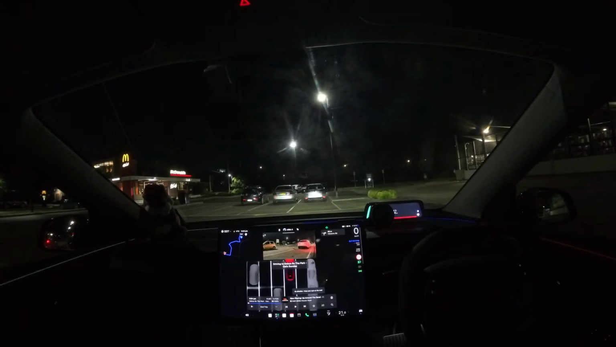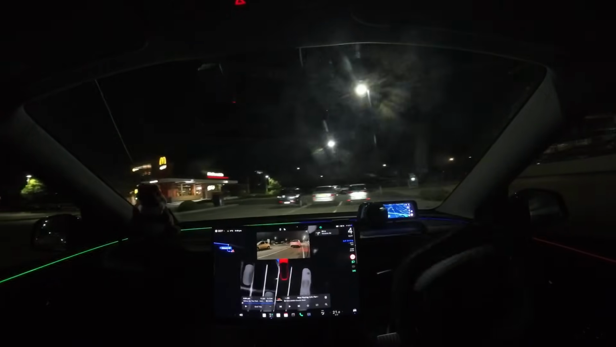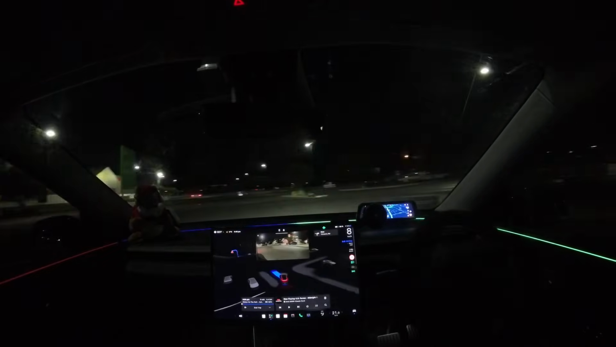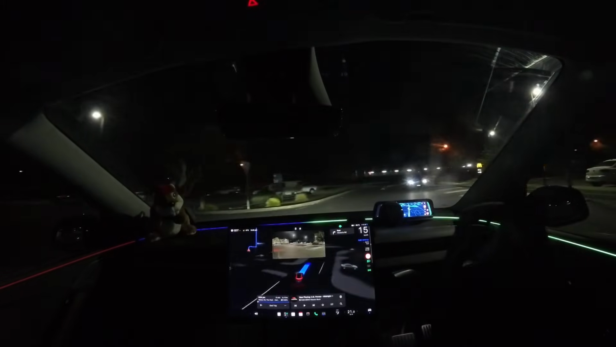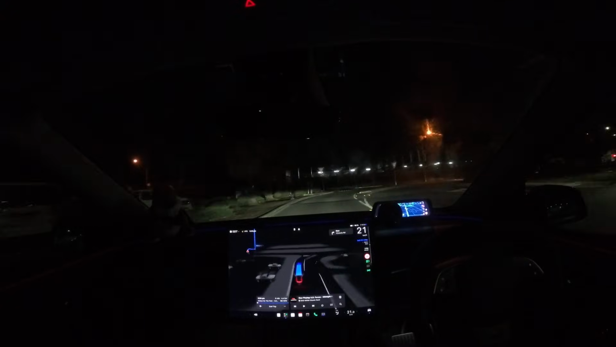Let's see if we can navigate out of the park. Okay, so I do need to give it a bit of a nudge. There we go. Oh, because I think there was some resistance there due to the divot, and that's fine. Alright, where are we going? Okay. So it found itself, now turn right to stay on Victoria Road, driving out of the car park, which is cool.